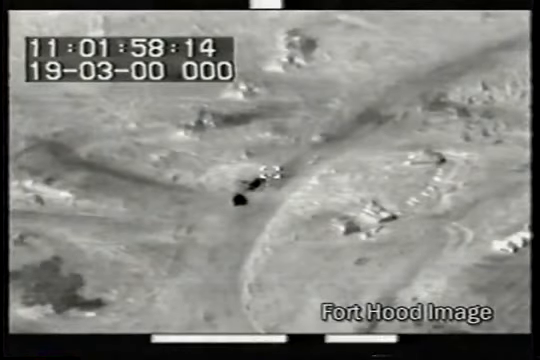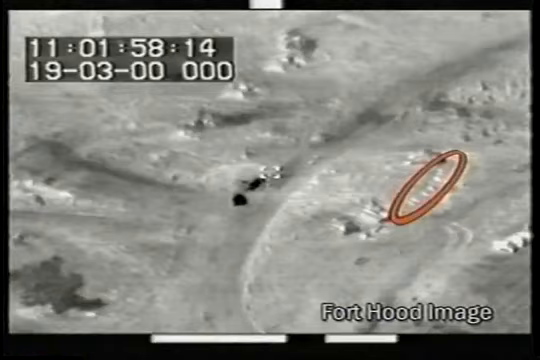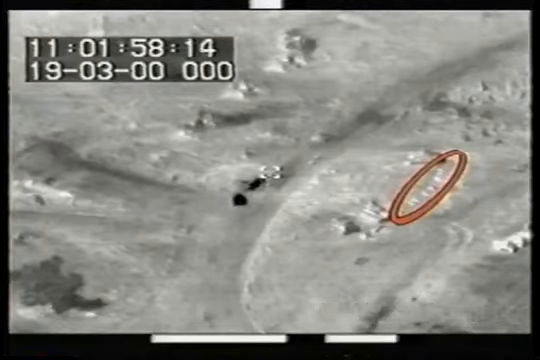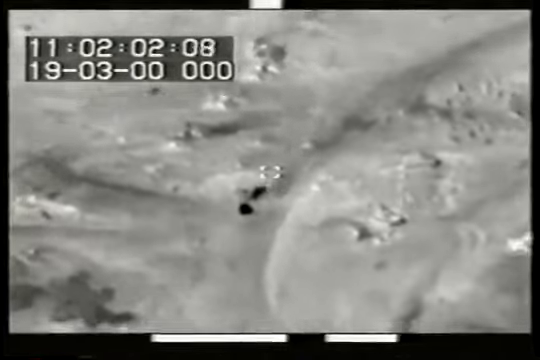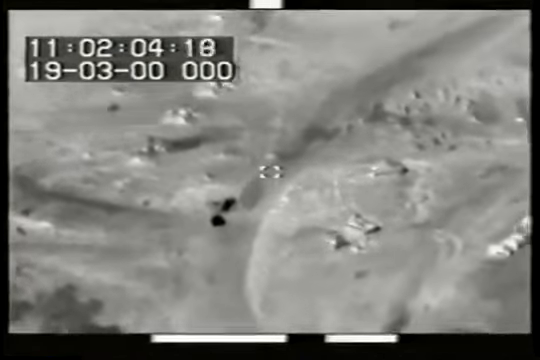The image analysts also reviewed the same still photo images in the context of FLIR imagery made at about the same time at Mount Carmel, as well as FLIR imagery shot later at Fort Hood.